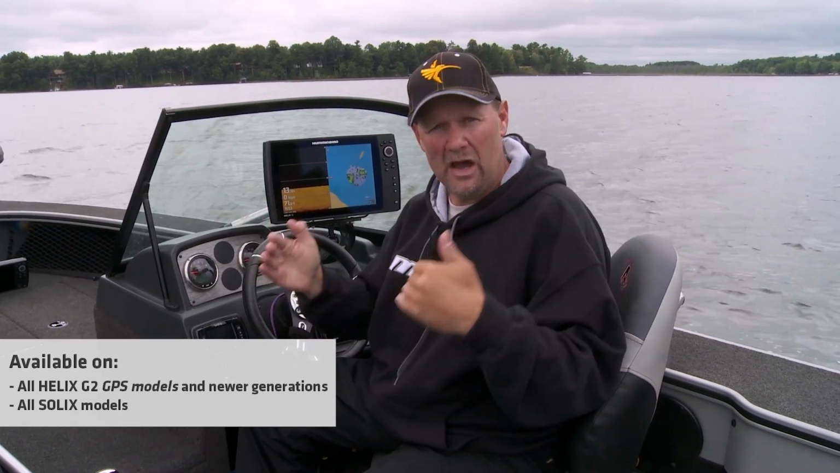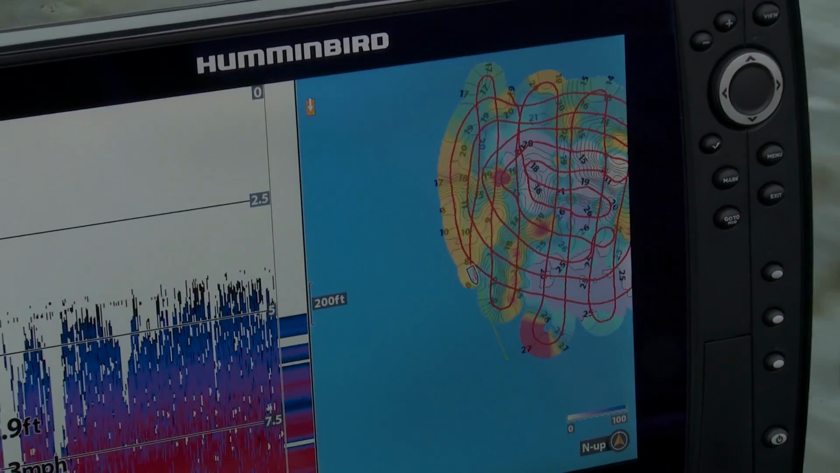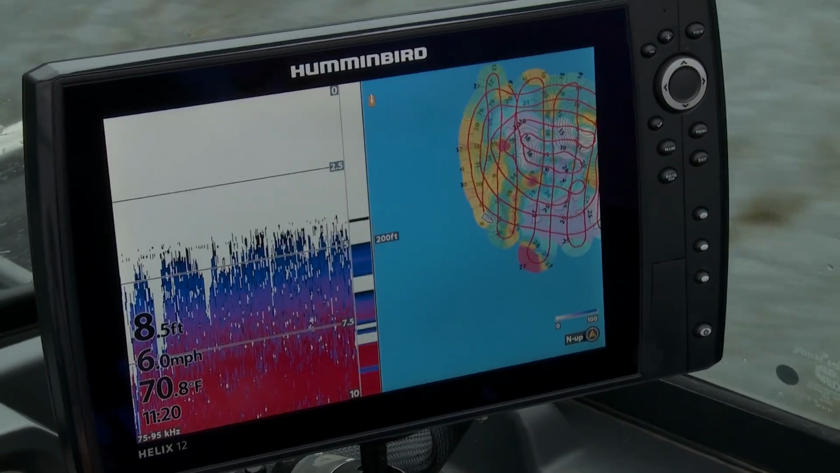But Humminbird has made fishing the weeds easier than I've ever seen it before with the new AutoChart Live system. And I want to explain to you what that is. In the HELIX Gen 2 units from the HELIX 7 on up, you can get AutoChart Live. AutoChart Live enables you to go out and build a map with the same quality as all those Lake Master maps that you're so accustomed to running in your Humminbird unit.